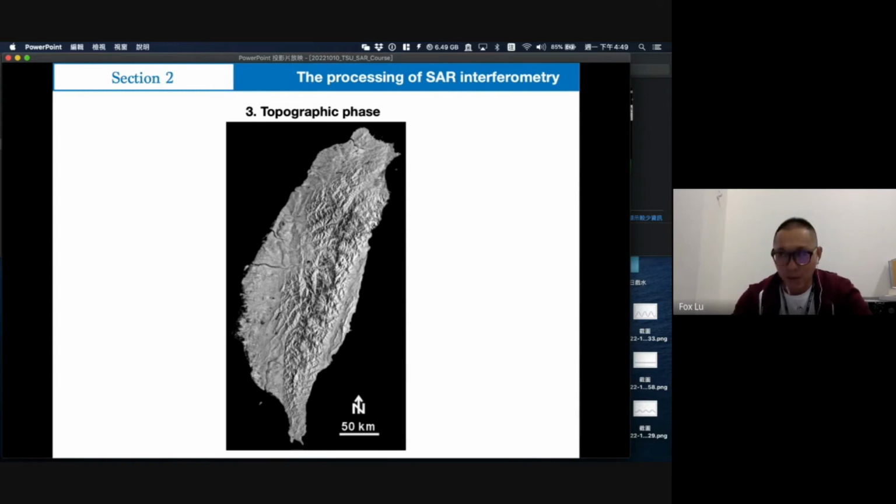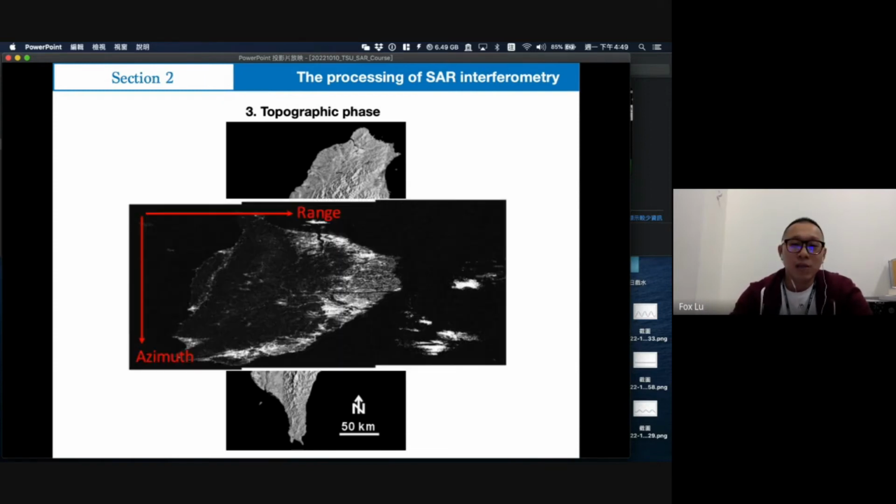It's like Taiwan Island. But when you use the SLC radar image and just display the intensity information, you will find the radar image looks like this. The Taiwan Island looks like this.